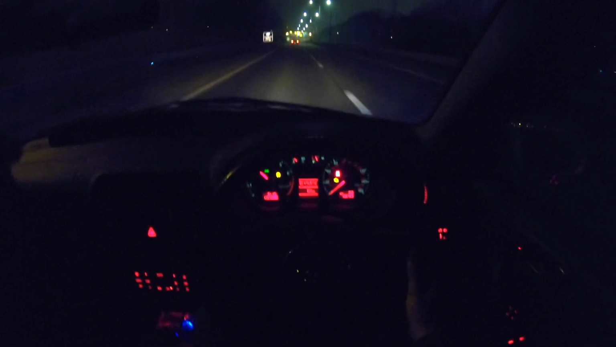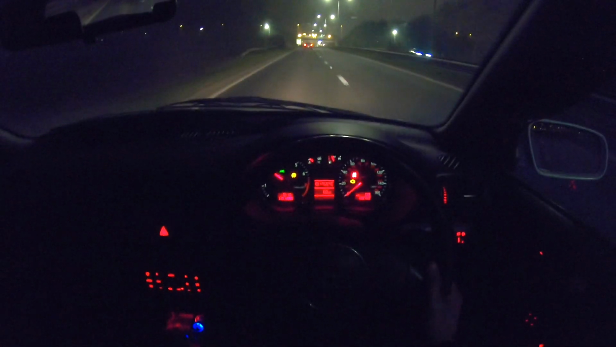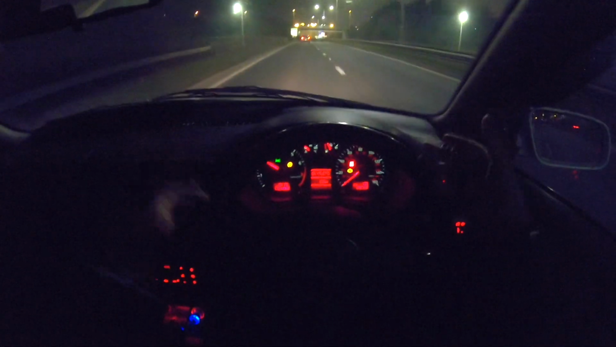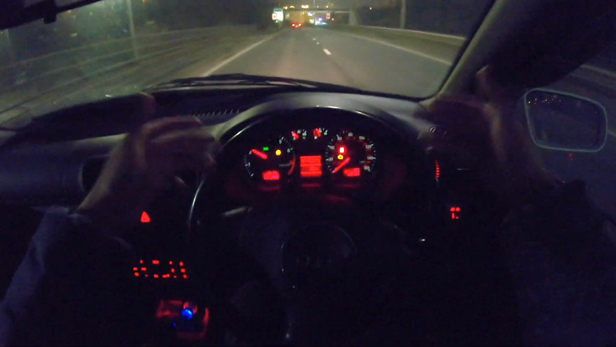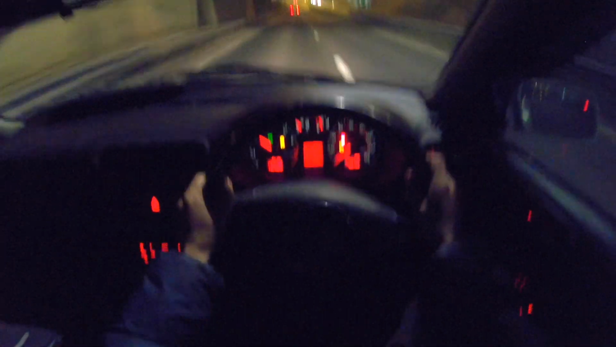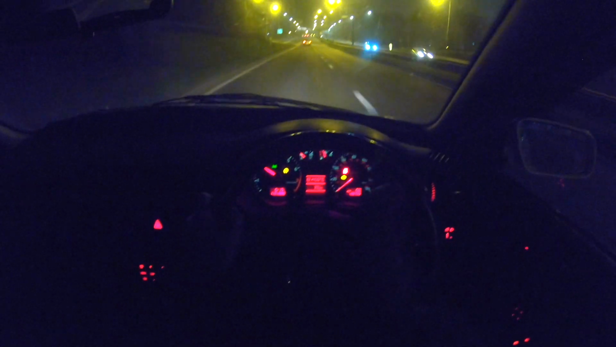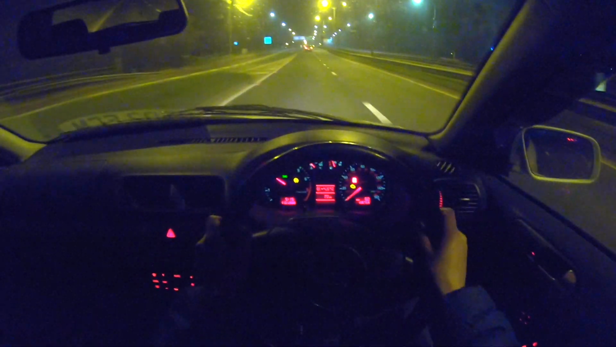So good. We'll have to try this car in the bends and the roundabouts to see how it performs, because like I said, when I'm turning, the joints and the control arm bushes rattle so much. The drive of this car in the bends is not the best. It's only good in the straights. And I need to get these coilovers checked.